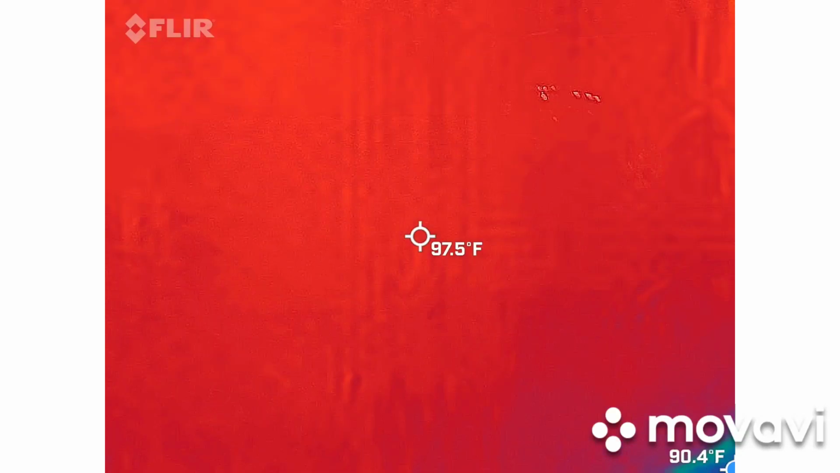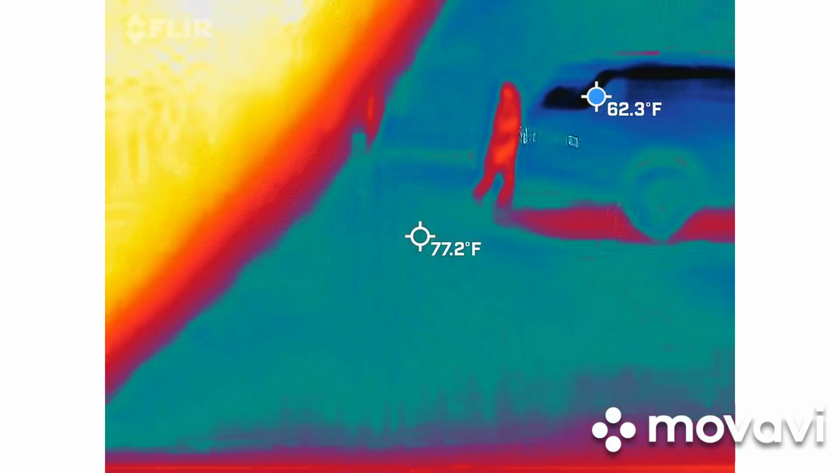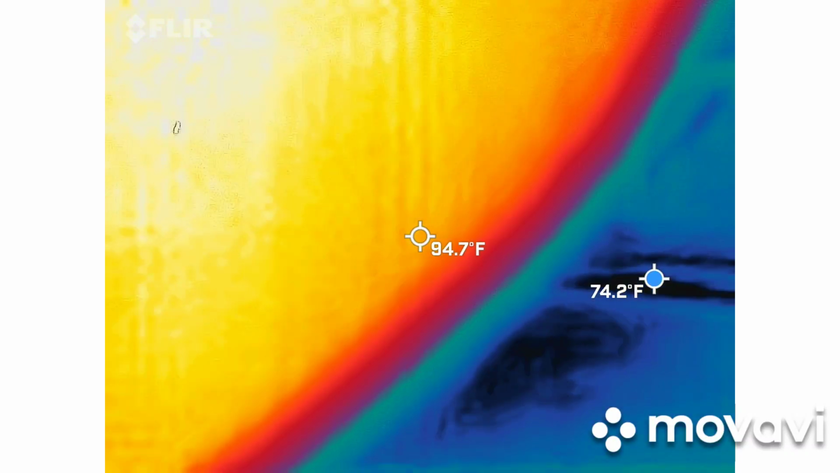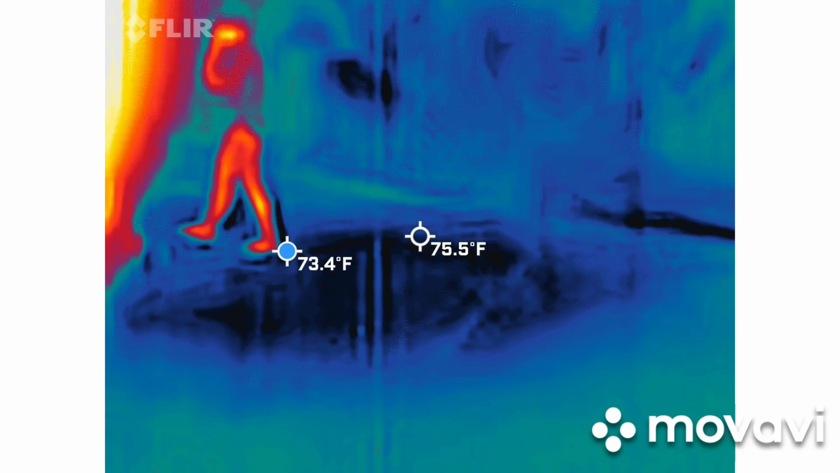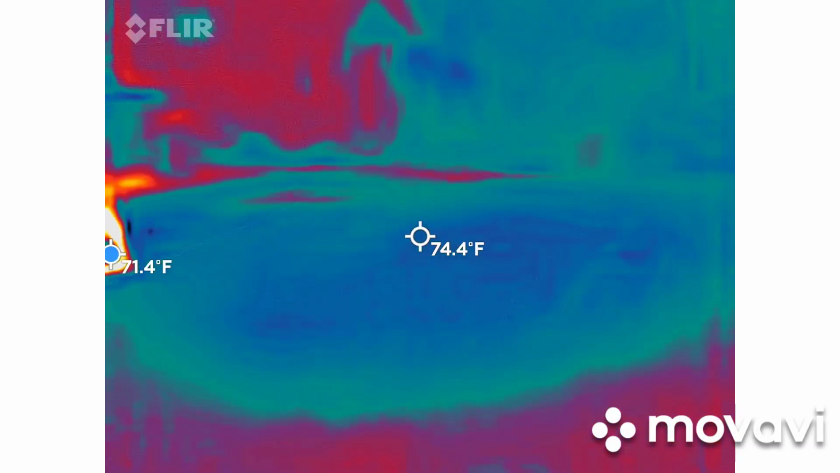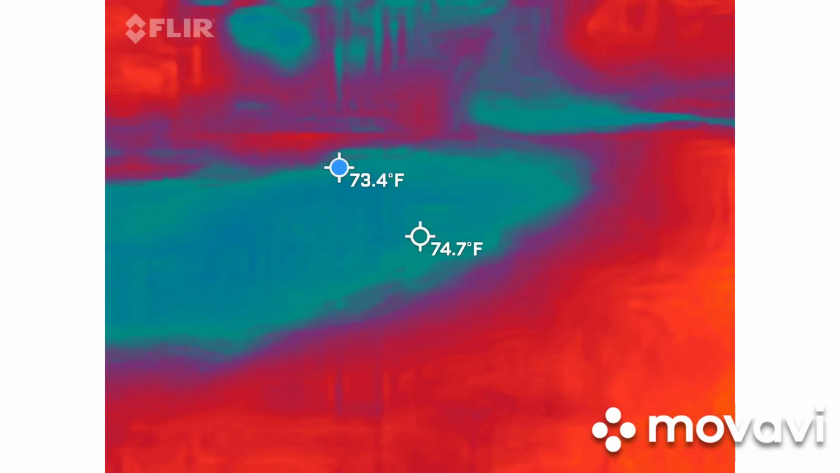Well, that's because your finger's in front of it. Is my finger in the way? Yep. Normally people do that at the beginning, not the end. Yeah, that's your finger. Where's my finger now? Right there. You're covering the lens. The camera's right there. Oh, I'm thinking it's over here. That thing will act goofy here. That's why I was like, did it